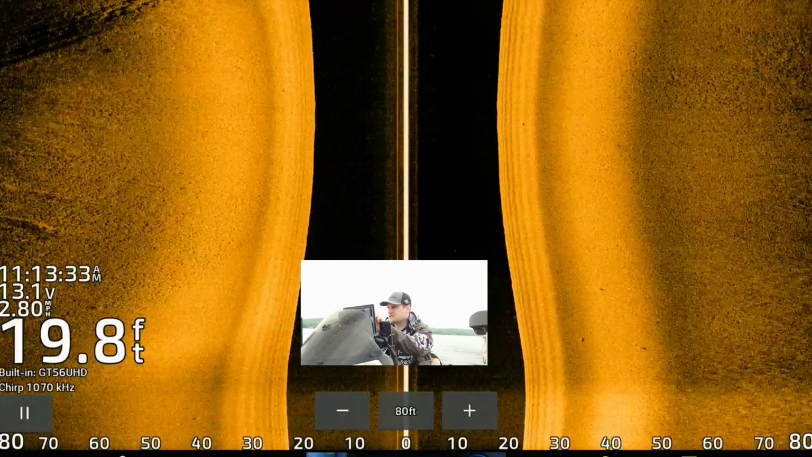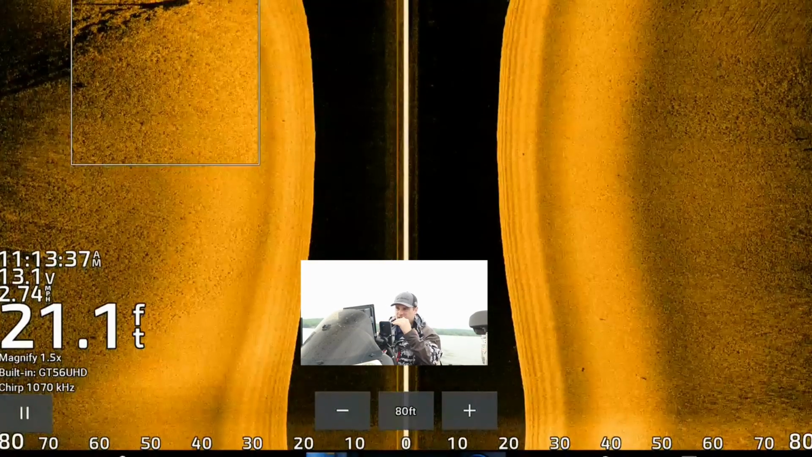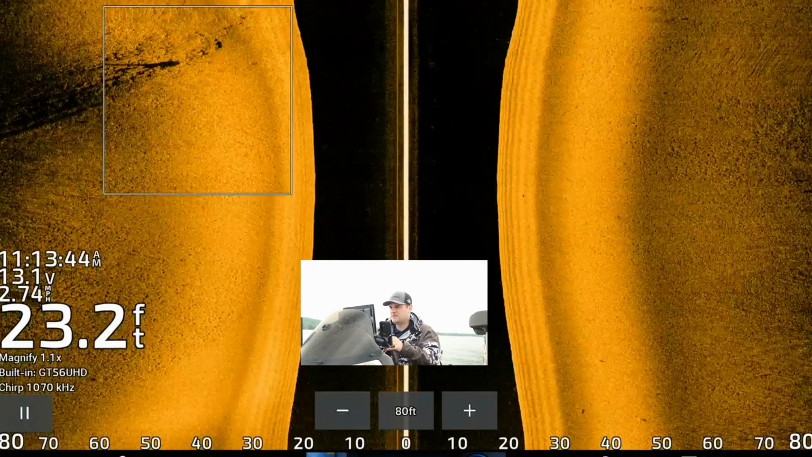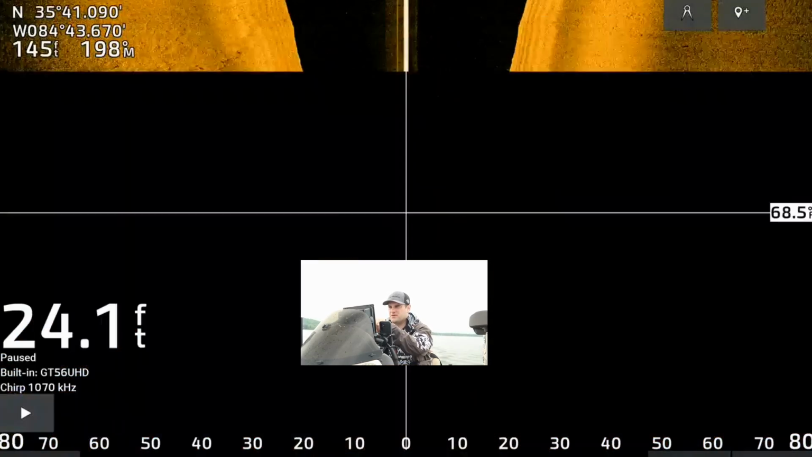And this is a stump right on the break. You can see that shadow, how it's connected to that brighter object. So there is a stump there. Not much of a stump, but I'll put a waypoint on her.